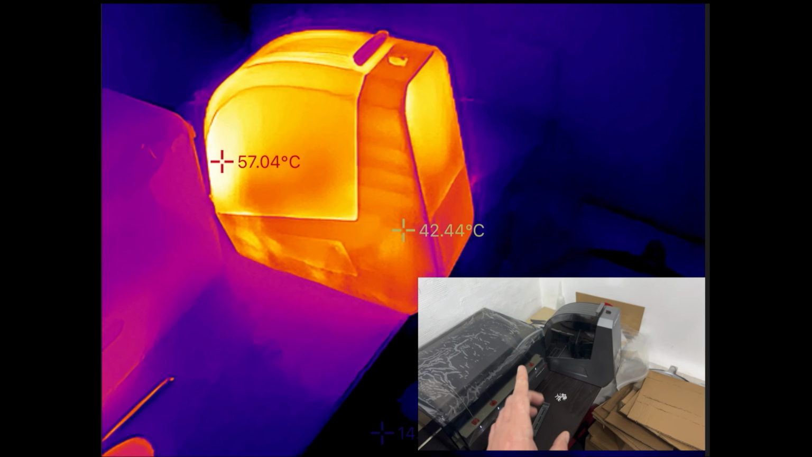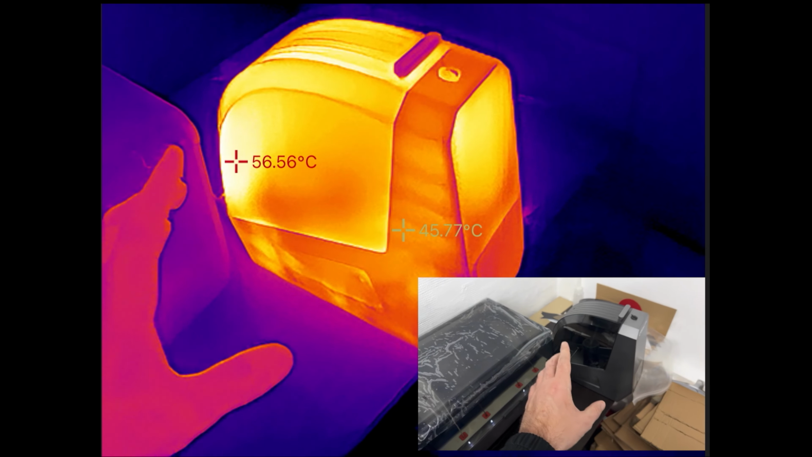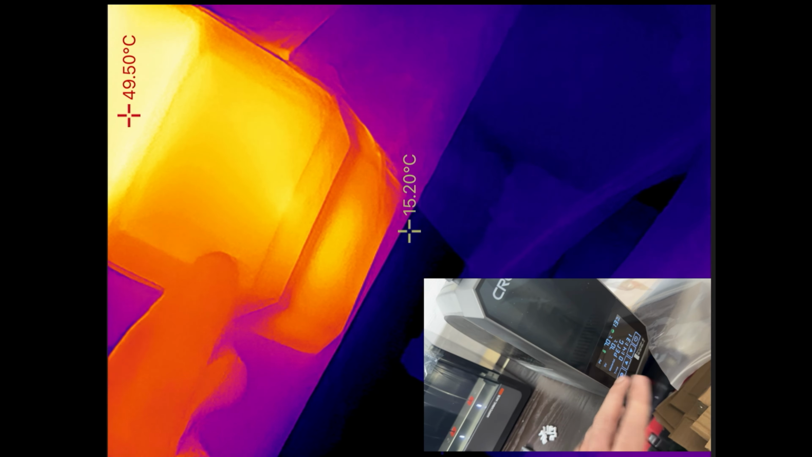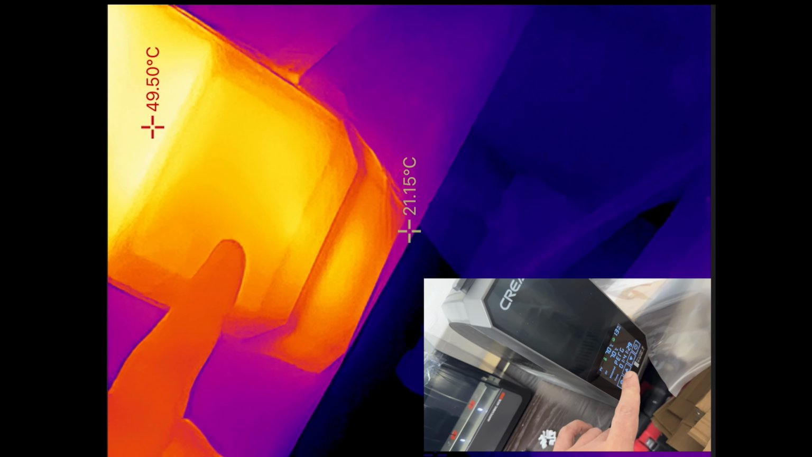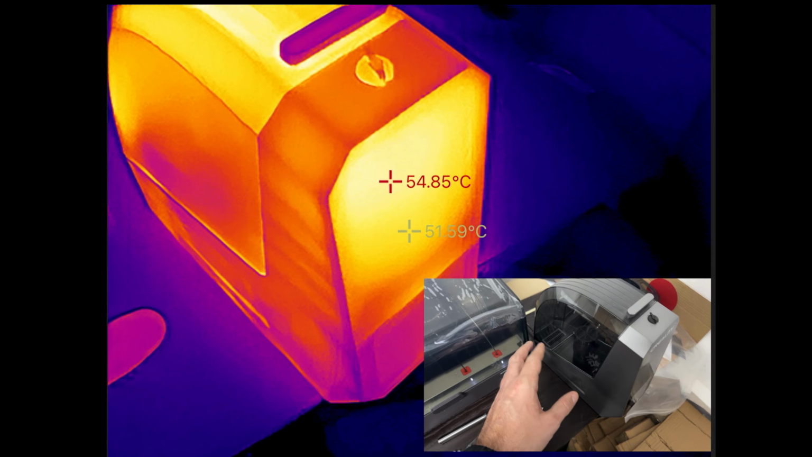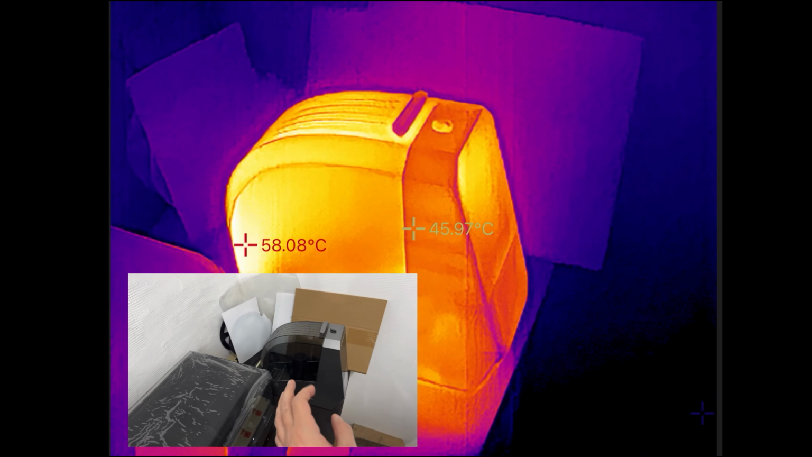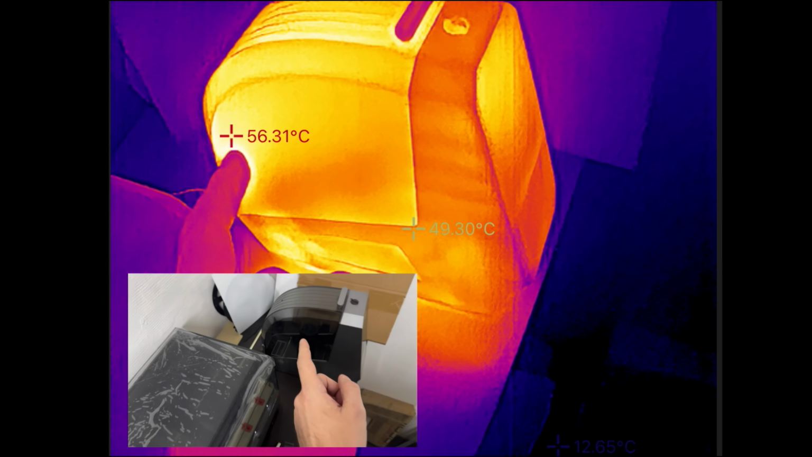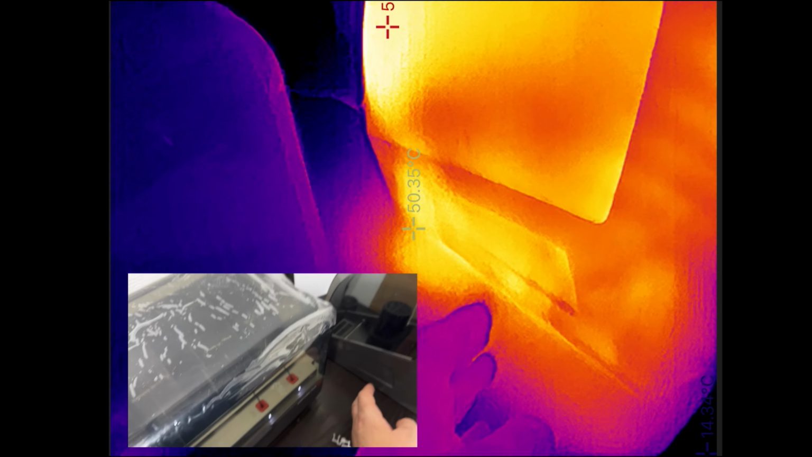Let's analyze a Creality Pi temperature thermal spread inside the housing. The Pi is working around 3 hours on its top temperature of 70 degrees. I have some silica gel inside which is drying. The bottom part is having around 60 degrees even outside, and at the bottom is the heater.